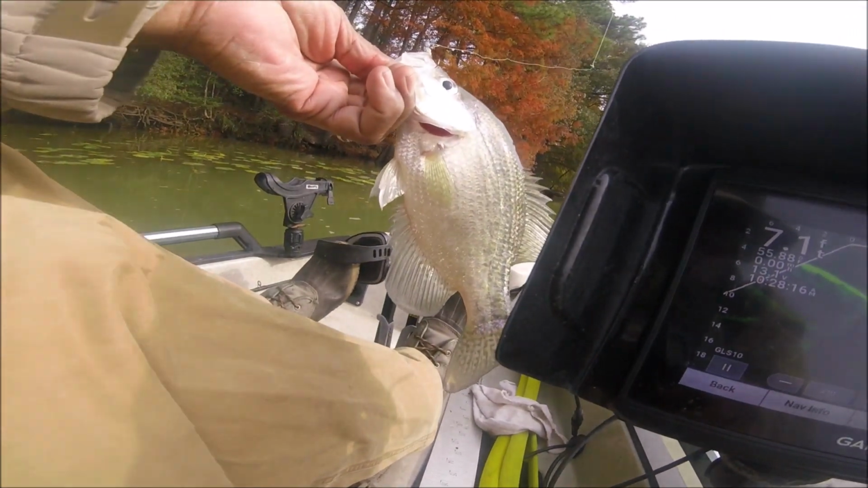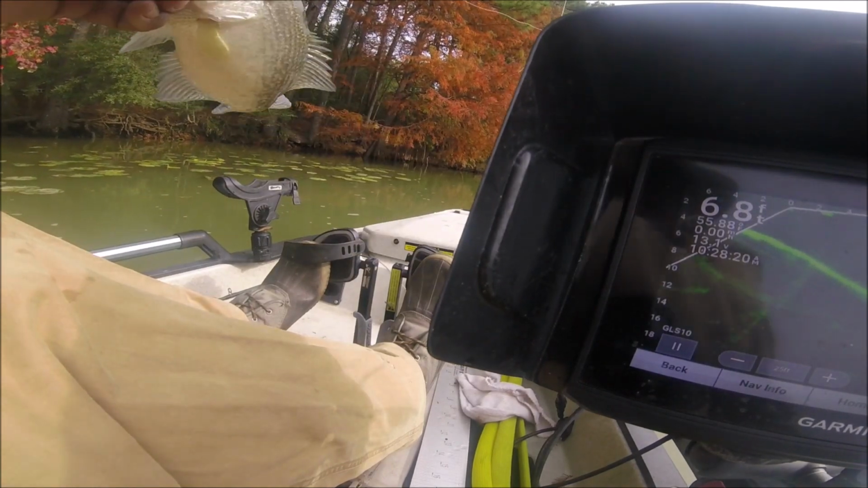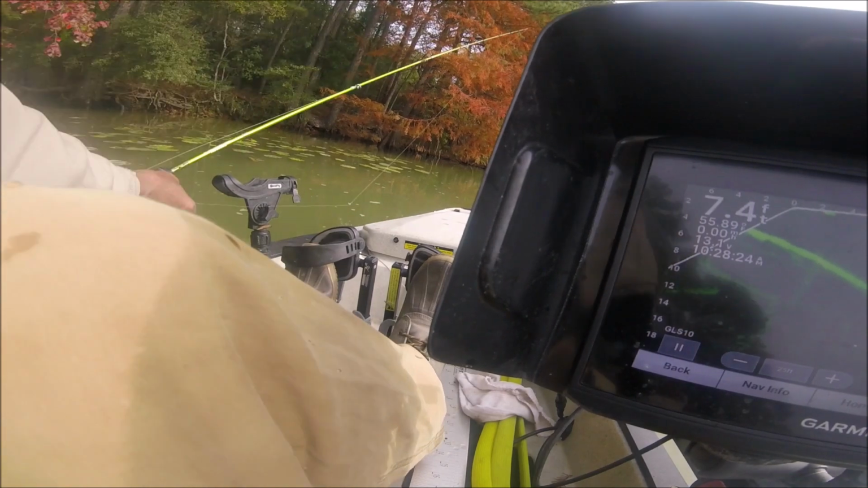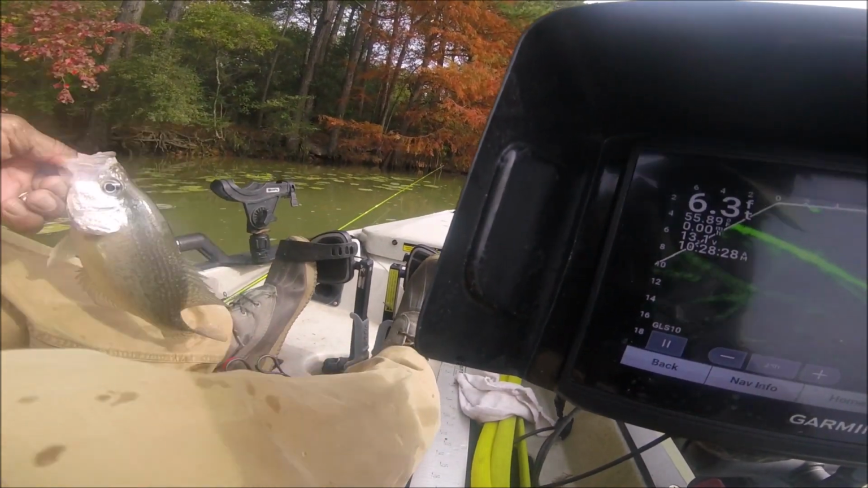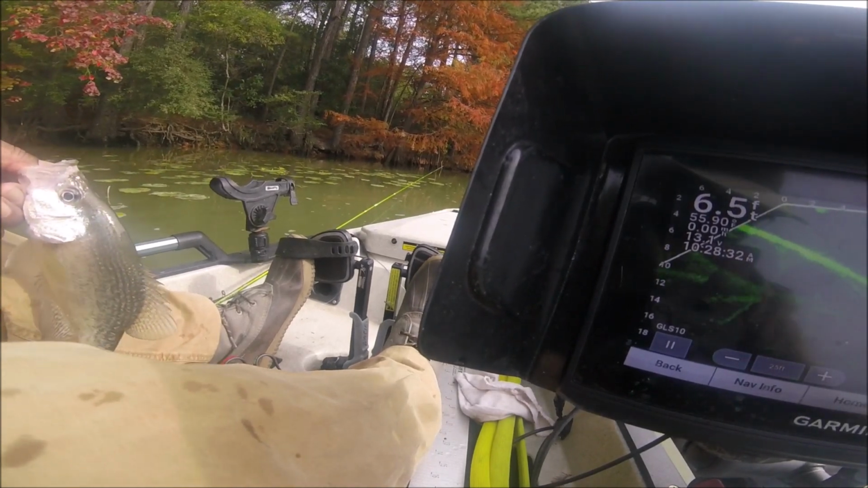Yep, I didn't have it on, y'all. I popped another one up out of there. I got that one hog, y'all. Now I'm just getting another one of these 11, 12. I ain't had to measure though. Yeah, ain't no hog, but it's 11, 12.